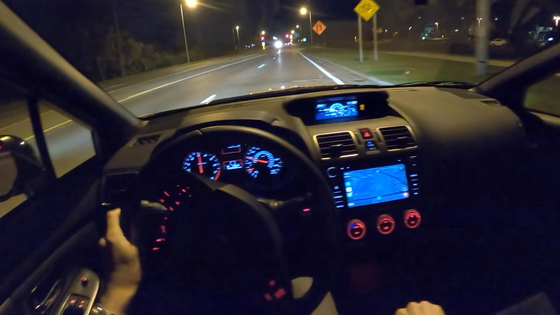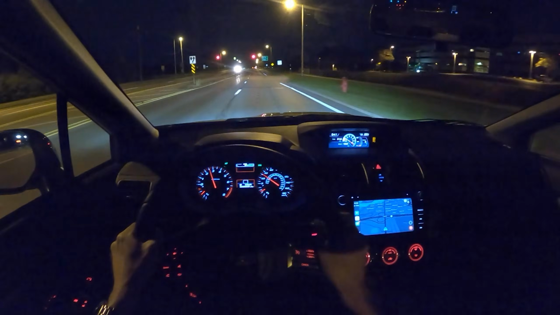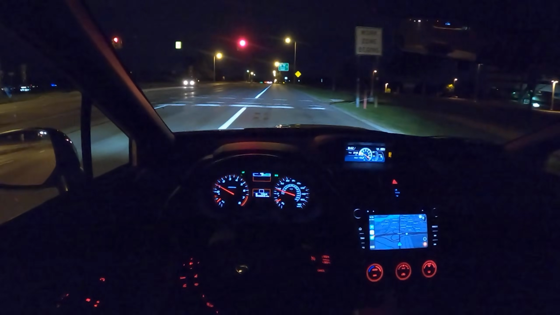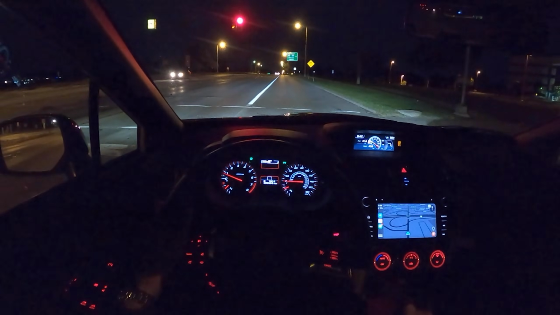A couple people mentioned rev hang in this. I don't think it's an issue at all. The revs drop perfectly well for the amount of time it takes to shift. You could always probably get a tune and drop them even more, but I wouldn't bother. This is great as is.